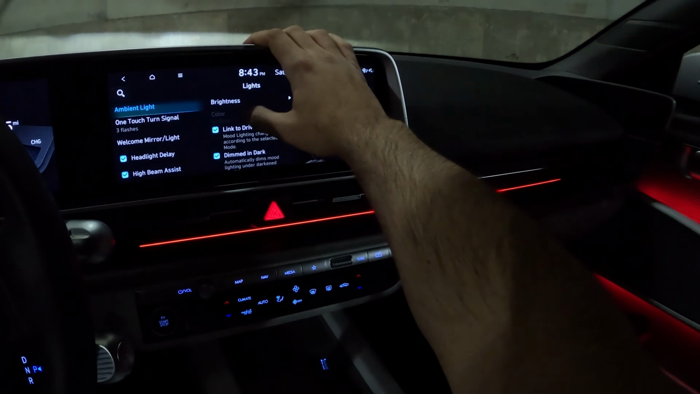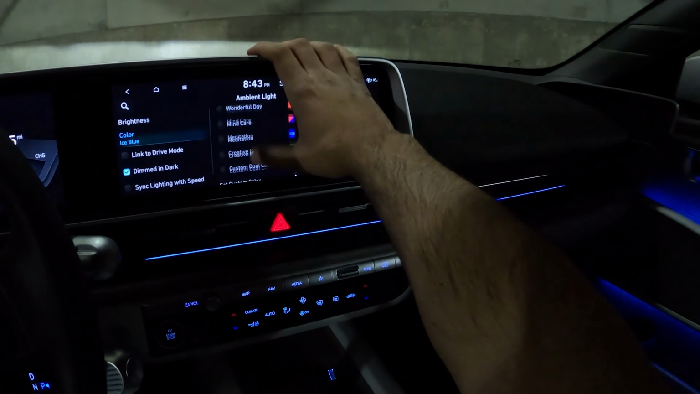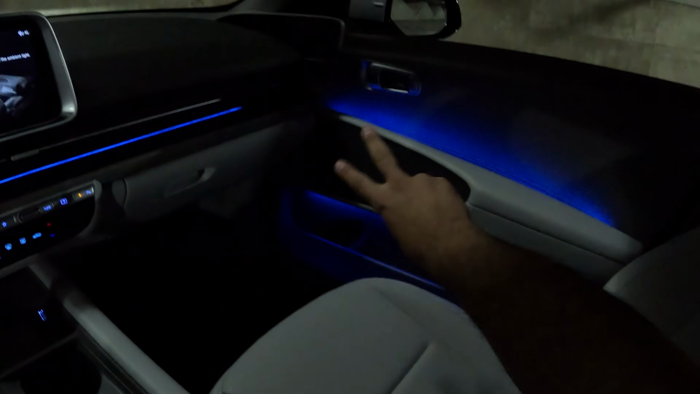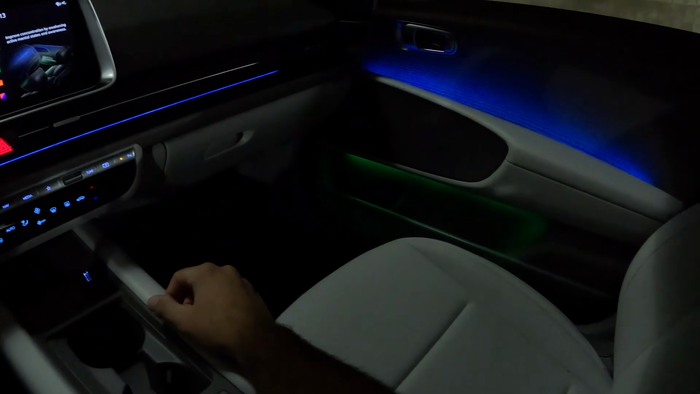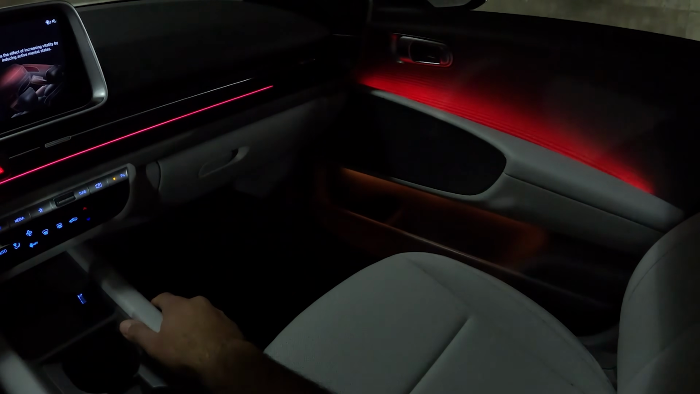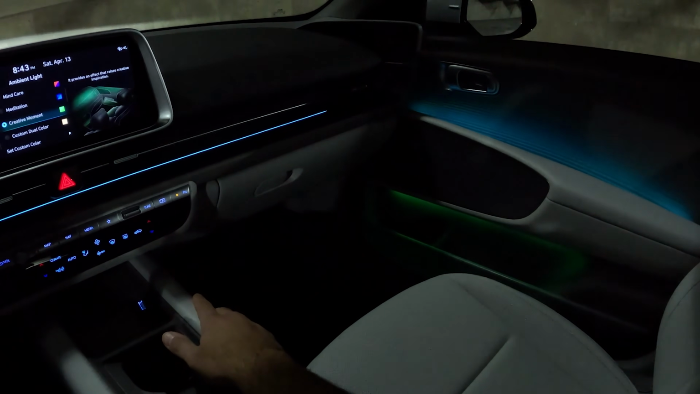Check this out. You can also, if you go here, all the way to the top, switch it and make it two different colors. So there's actually two different LEDs or ambient lights in this car, one on the top, one on the bottom. Check this out. Boom, top is blue, bottom is green. You could do a mixture of red and orange. You can do teal and green. How cool is that?